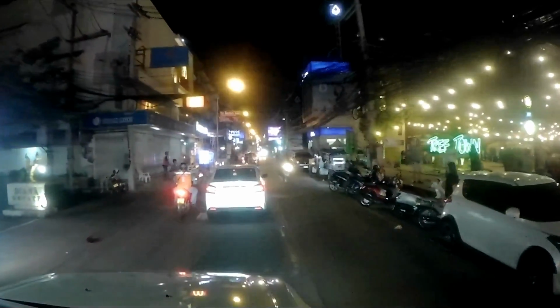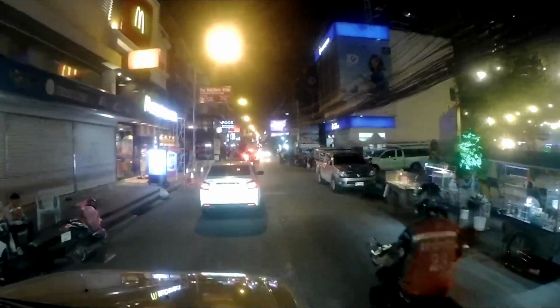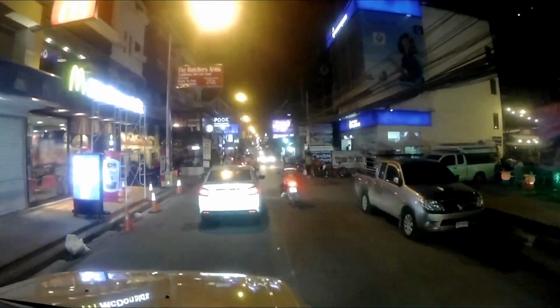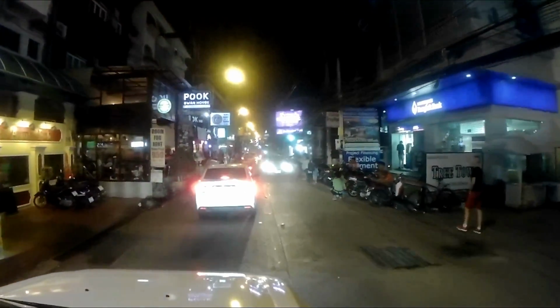On the right here now, that's Tree Town. It's quite new. A lot of bars, restaurants, and some live music there. It's quite a good area.